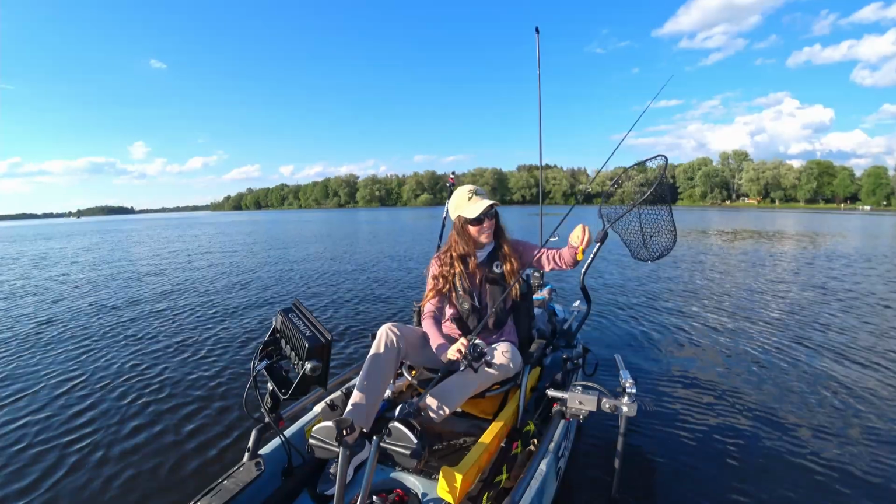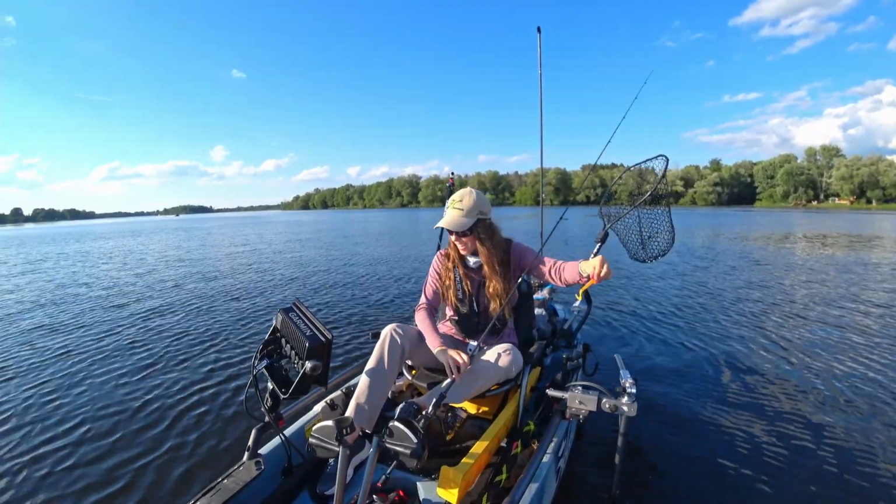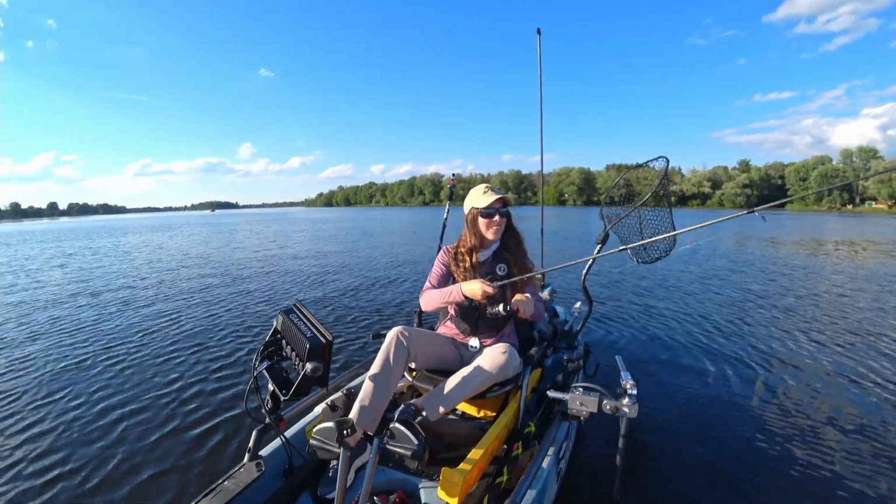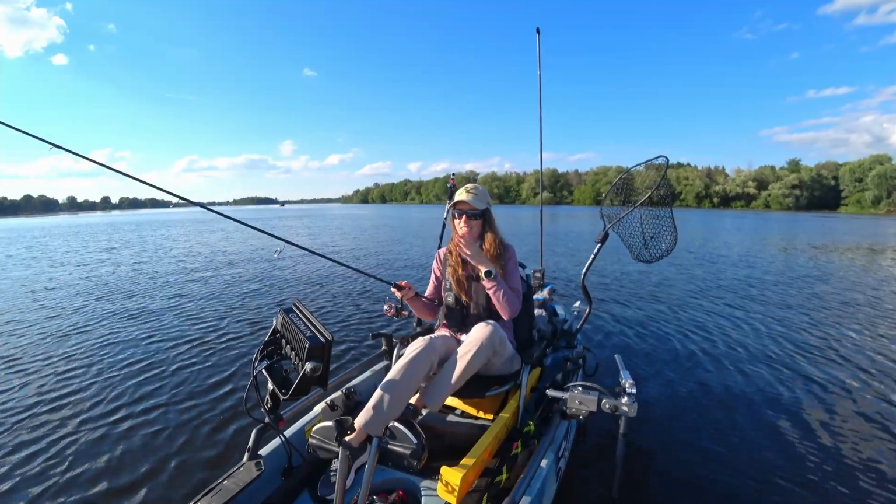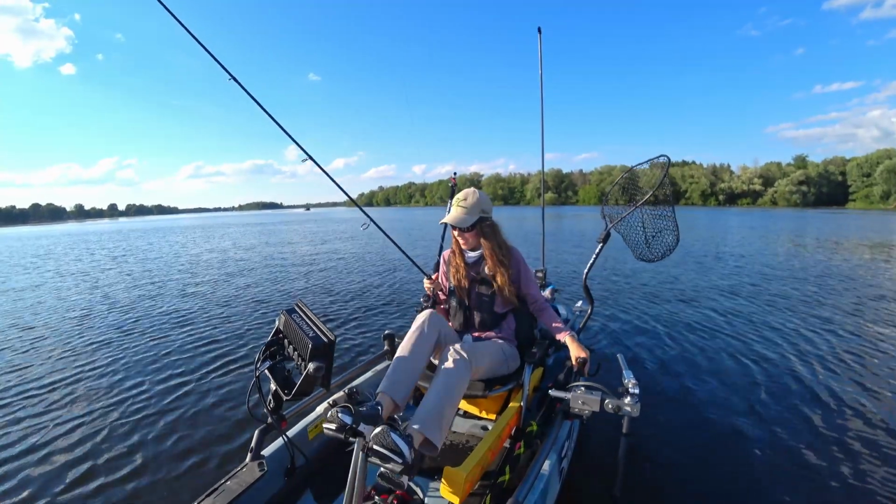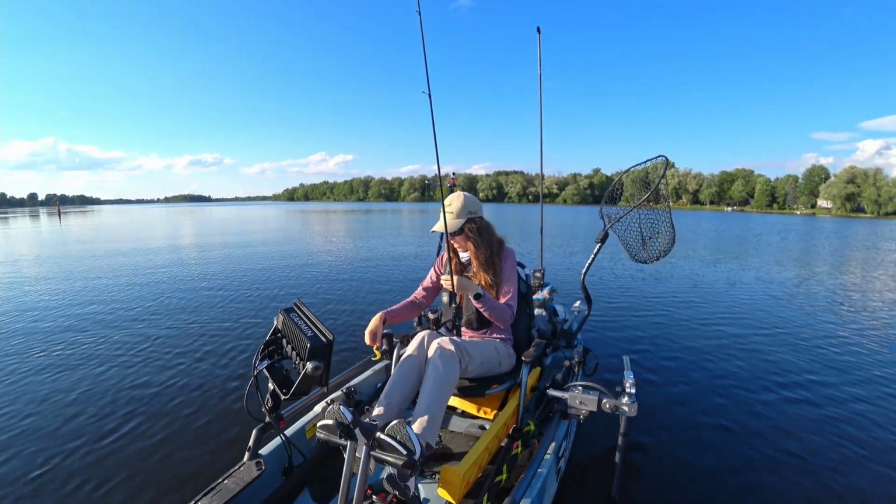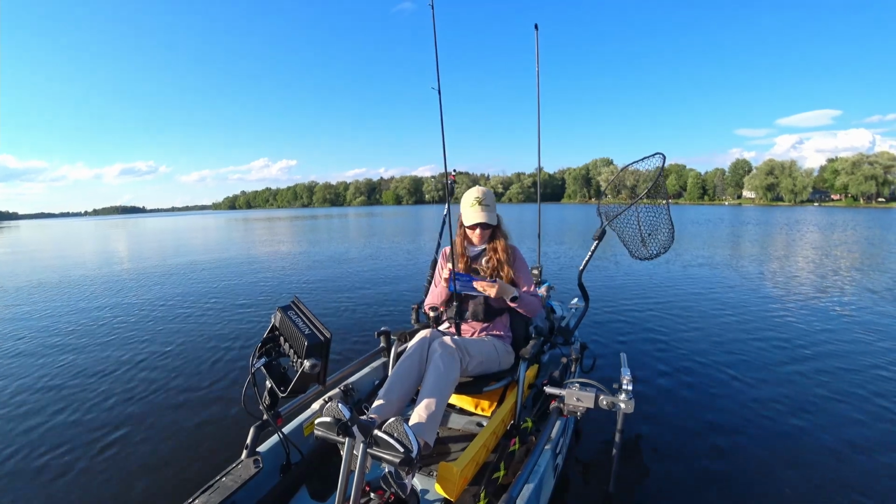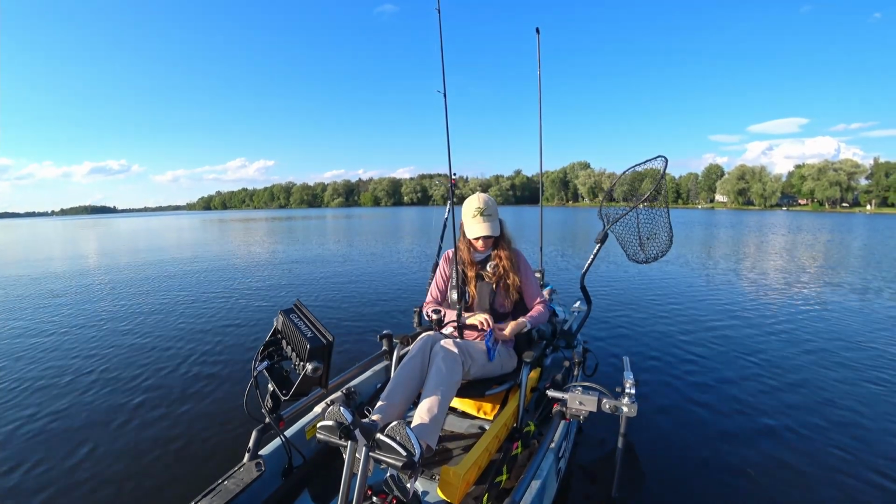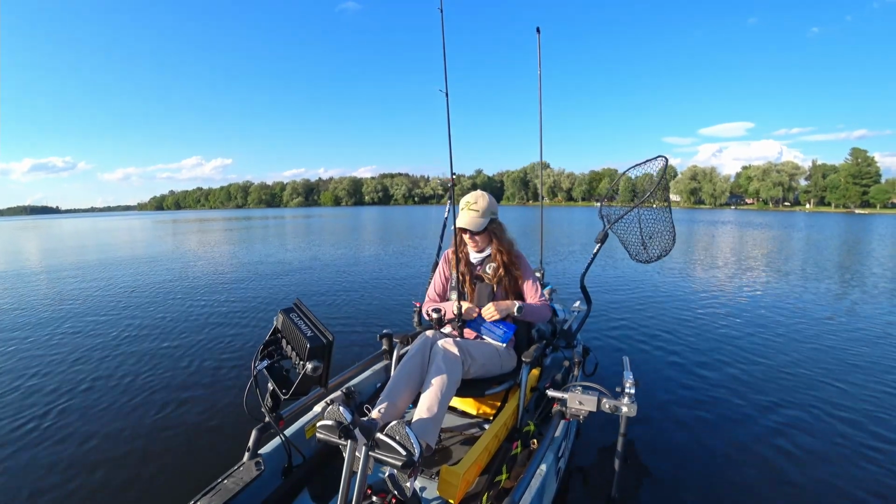You know, I thought I was gonna maybe target bass today, but I don't know, this is fun. I want to keep catching walleye. All right, this bait is toast. Gonna put another one on. These are pretty cool. Canadian made. Picked them up on sale.